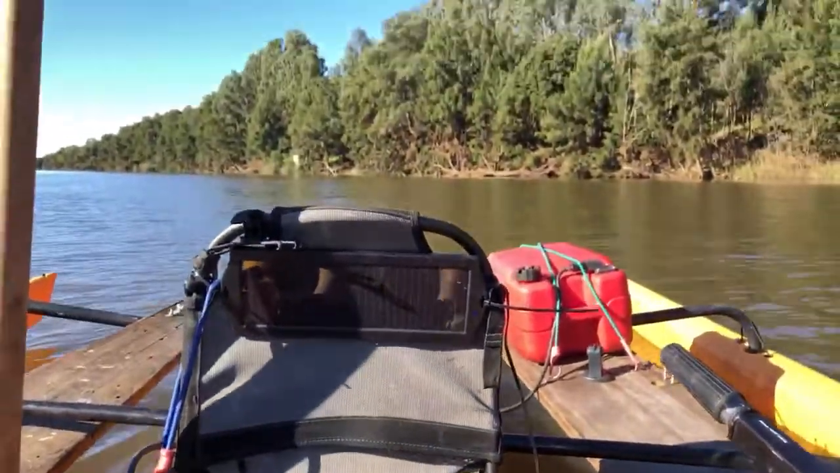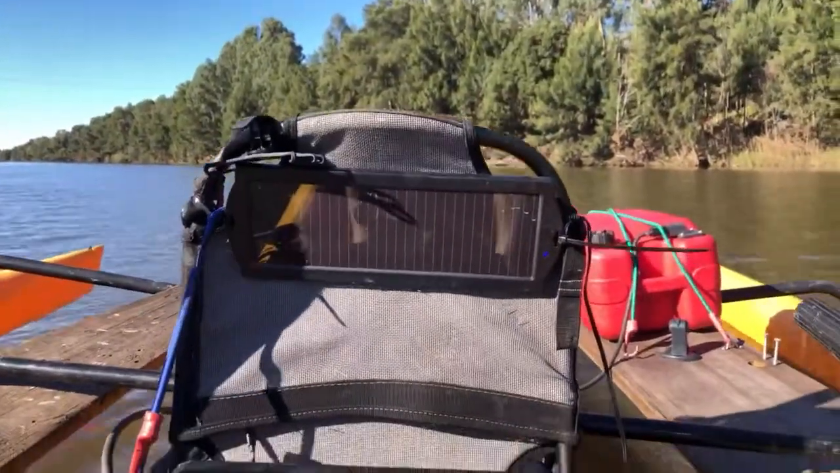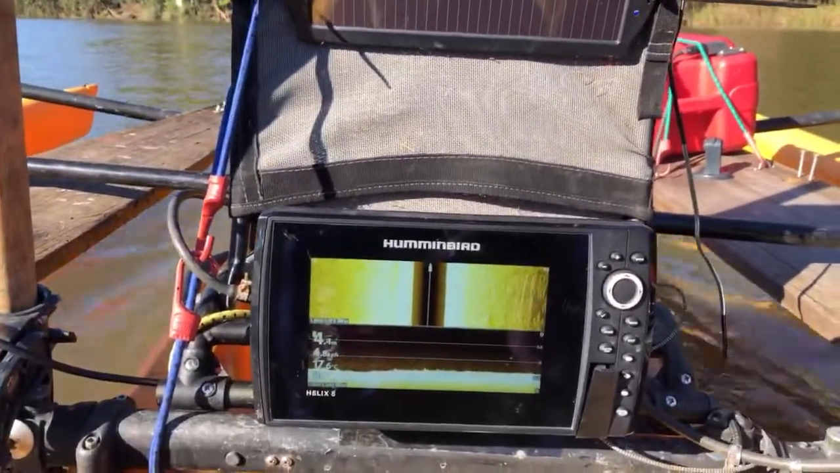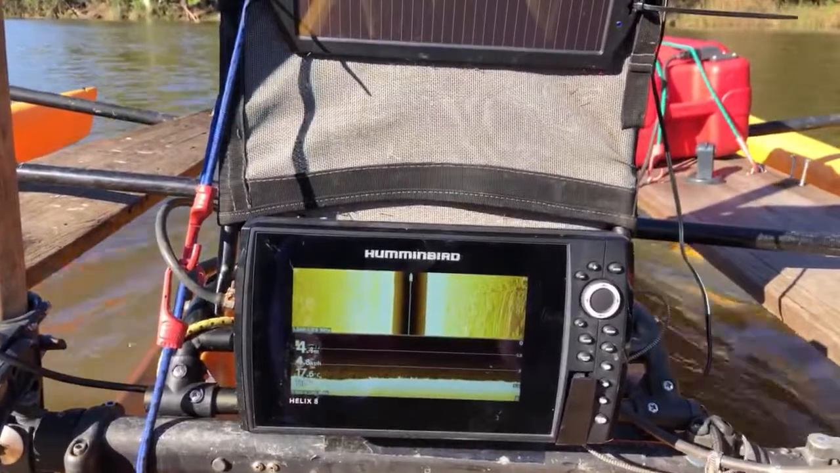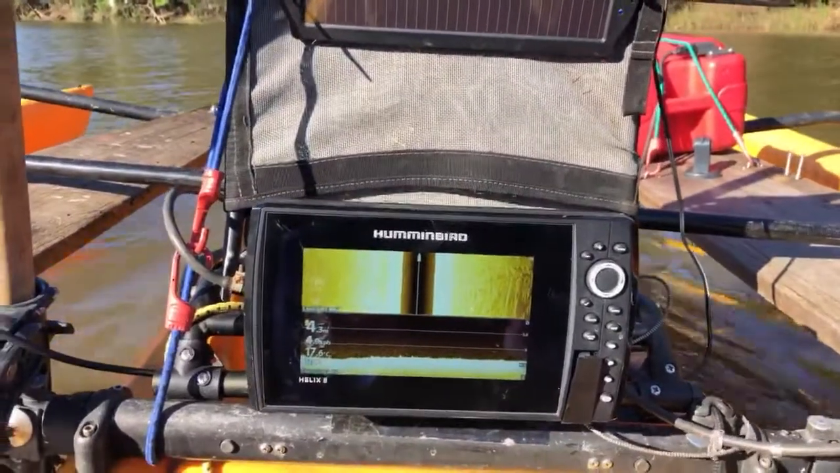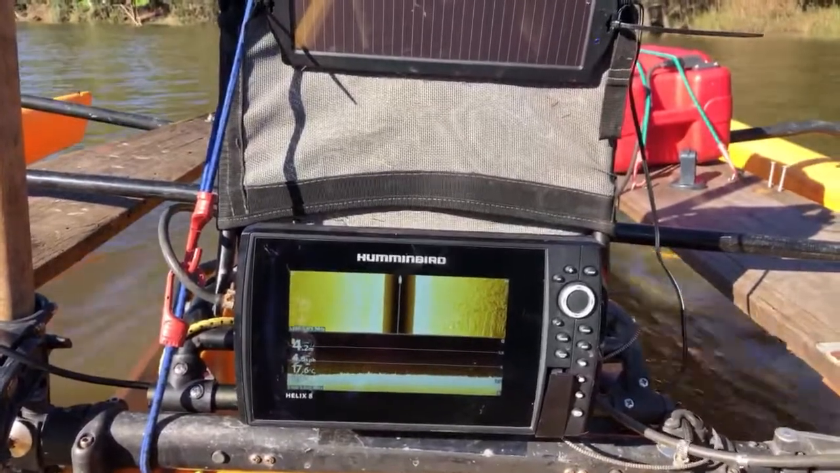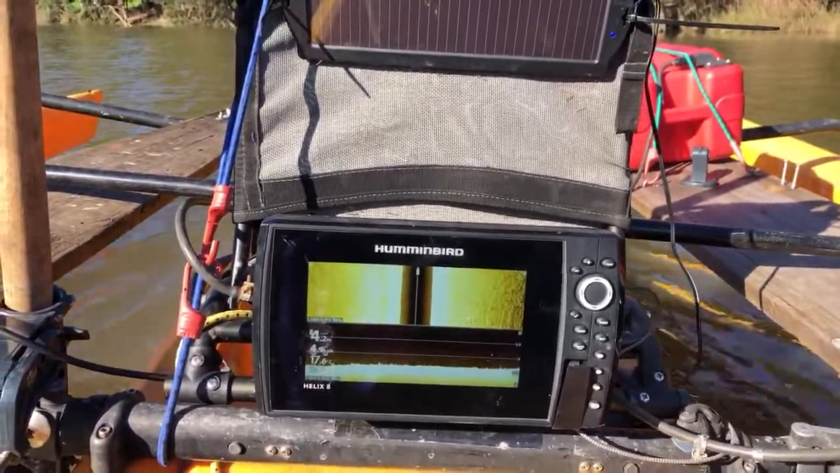Well, boys and girls, I might just have a look at this little tree down here and see what that looks like on the sonar. As we know, there's a tree washed in the river. When I was on the Hawkesbury River the other day, it came up really clear. So I have to fiddle around with my settings.